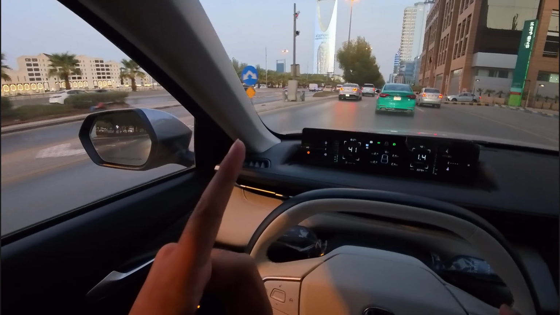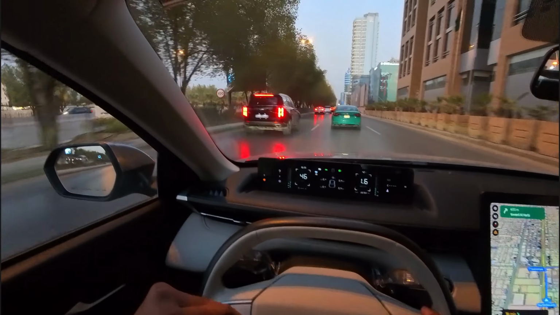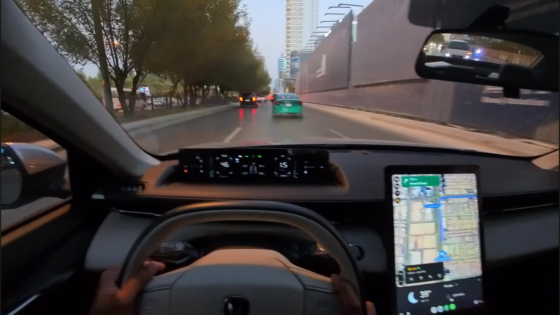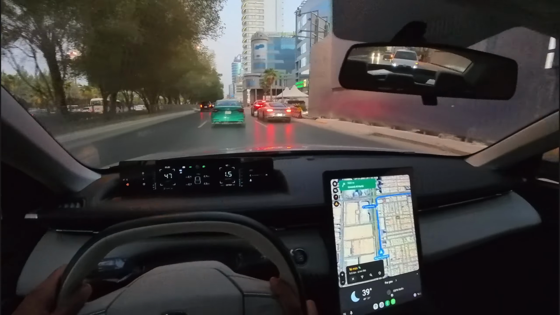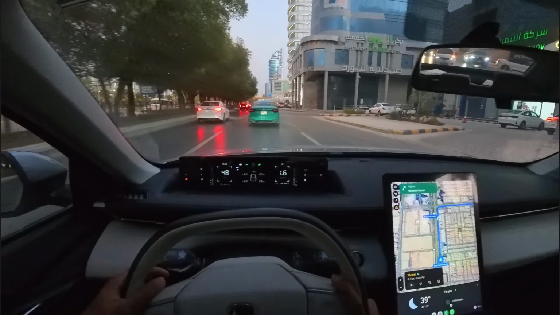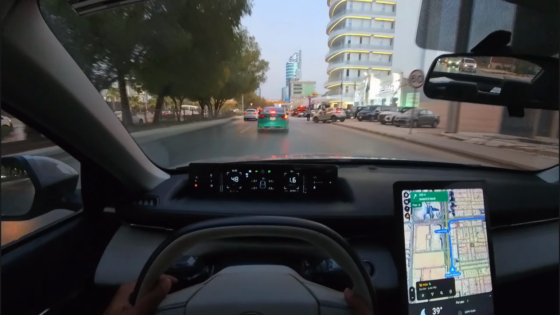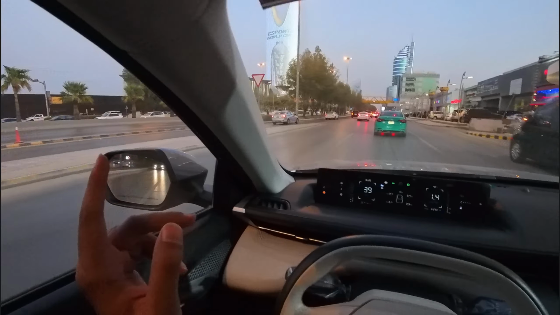Esports World Cup, that's the advertisement going on over there on the Kingdom Tower. Oh, all these trees blocked the view, but trees are better. We need trees. It's okay. Oh yeah, there's the advertisement for the Esports World Cup.